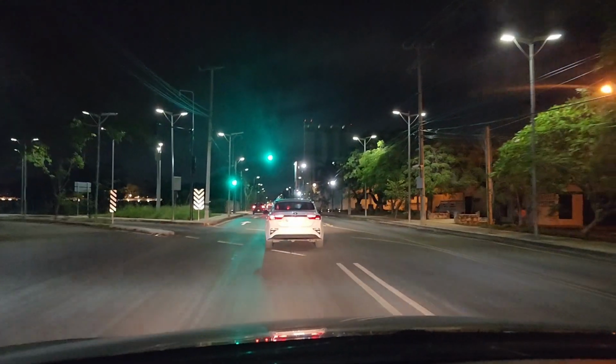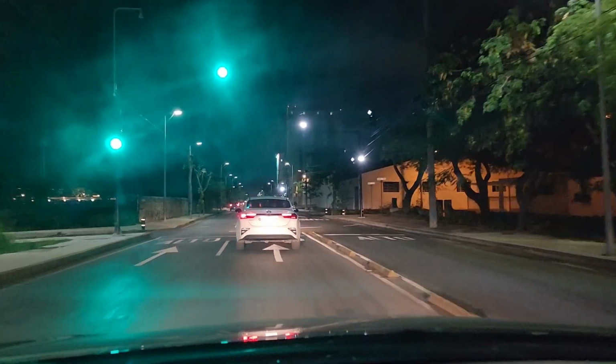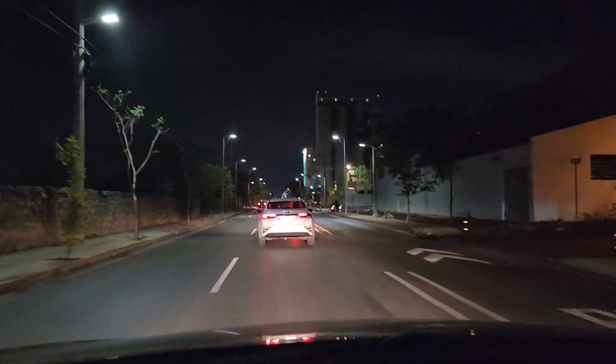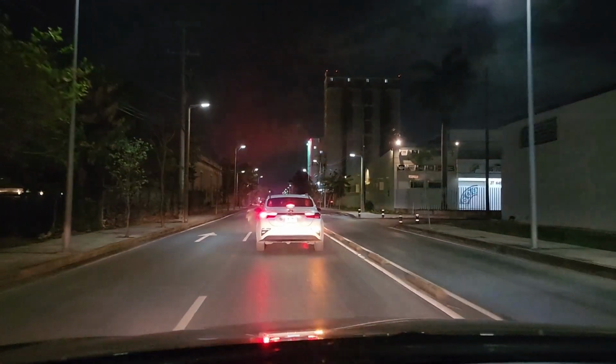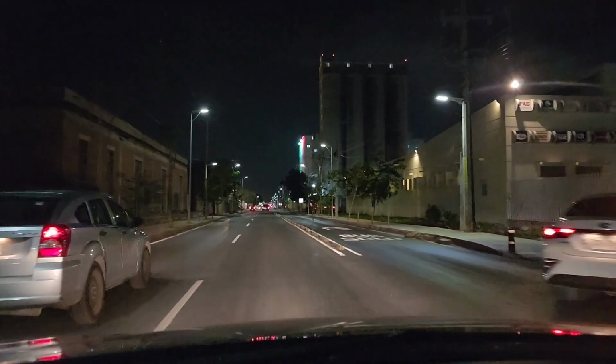So the lane on the far right, that's a lane for the buses, and you're supposed to keep that lane clear for bus travel. Sometimes you do have to use it.